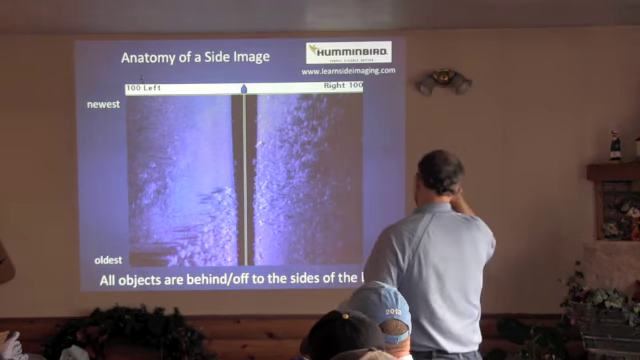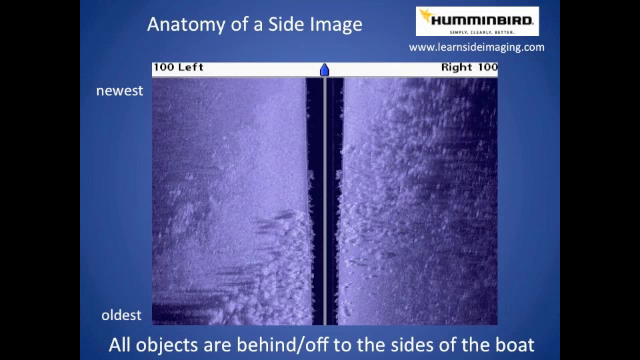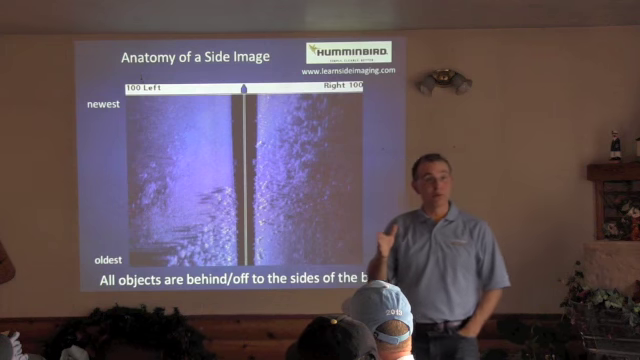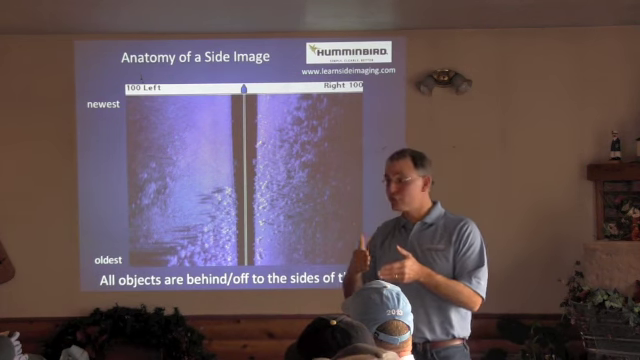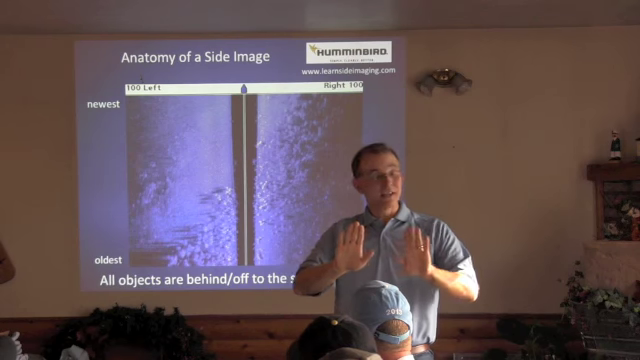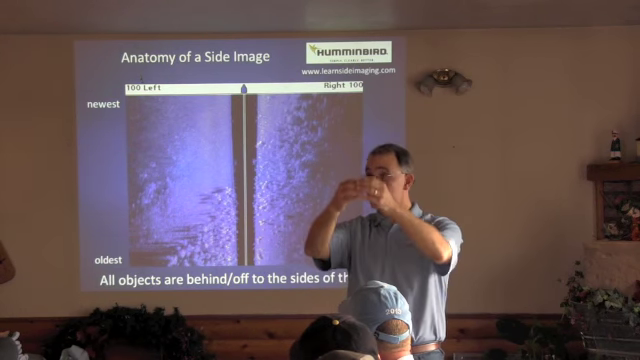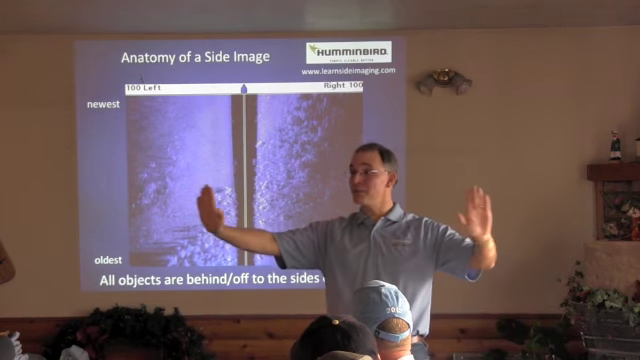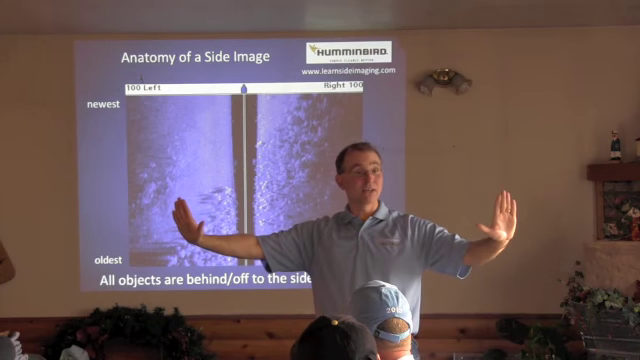So this is sort of a traditional side image. I collected this up on the north end, up in Garrison Bay. It's of the weed line that's up there on the north end. And the way we have to understand how the side image is laid out is as this. Up here on the top is a little blue icon. That's the boat. Okay, the side imaging transducer is mounted on the back of the boat, and it directs, instead of a cone-shaped sonar beam straight down, instead it directs a paper-thin sonar beam out to the sides of the boat.